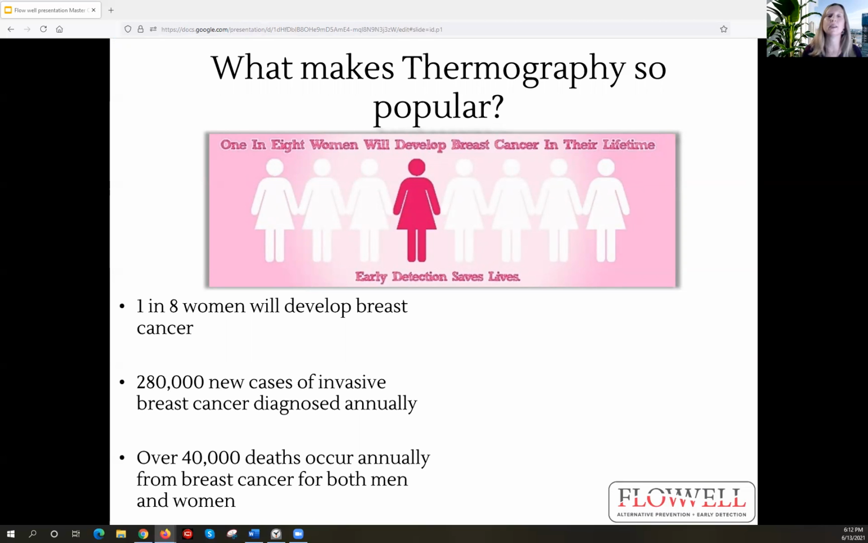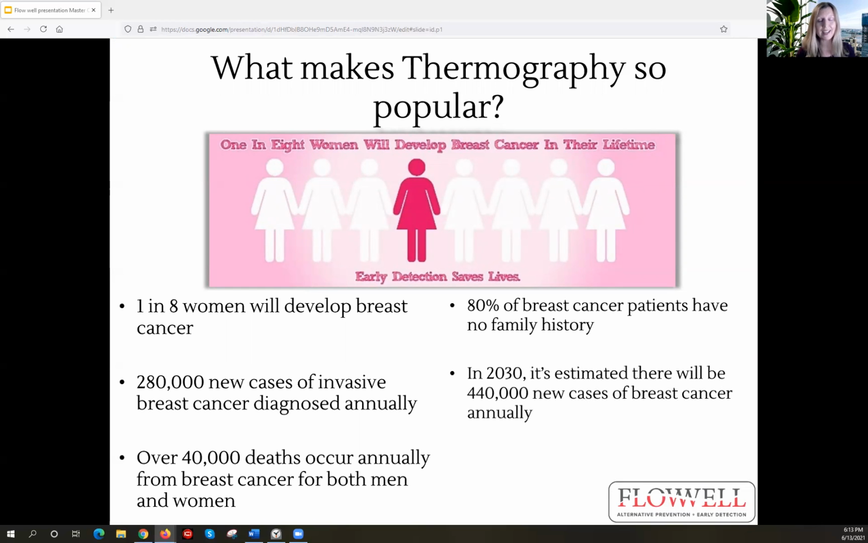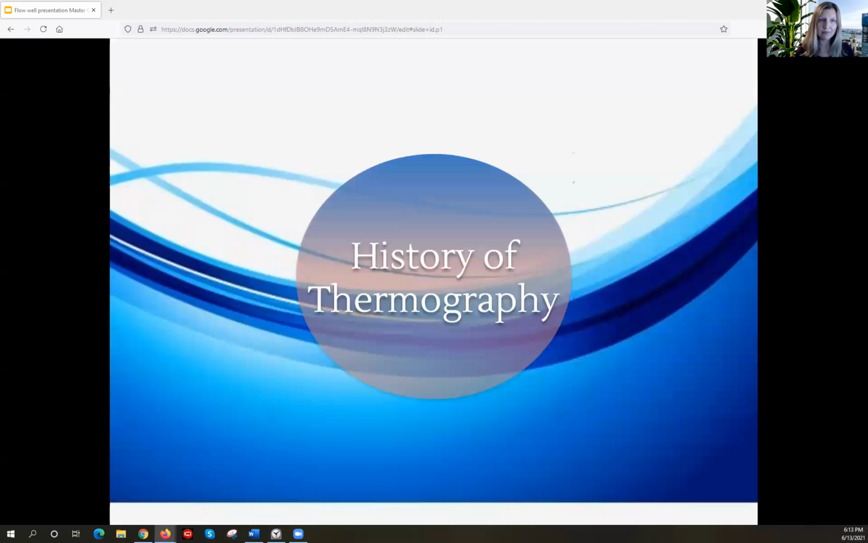It's not just women that can get breast cancer. 80% have no family history. 80%, that's huge. That means everybody should be getting this safe, valuable screening tool. It's predicted that in 2030, the stats are going to go up to 440,000 new cases every single year. And then the stats for men, it's 1 in 833 men are diagnosed annually with breast cancer.